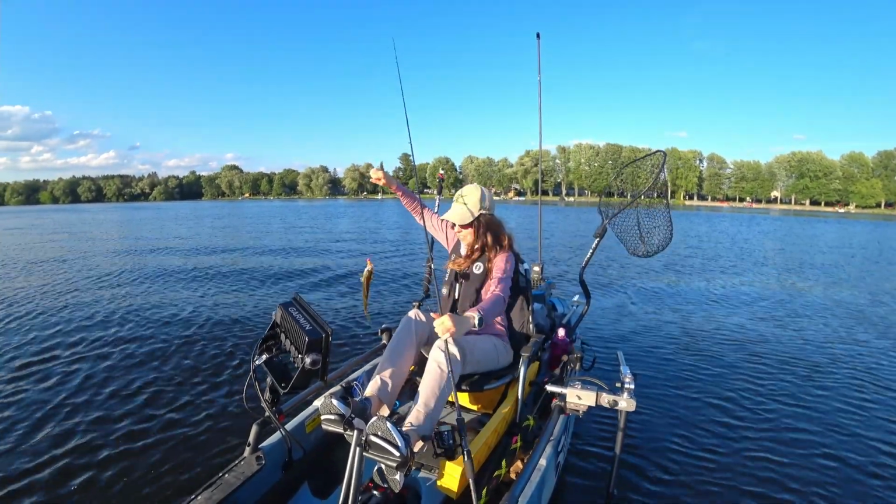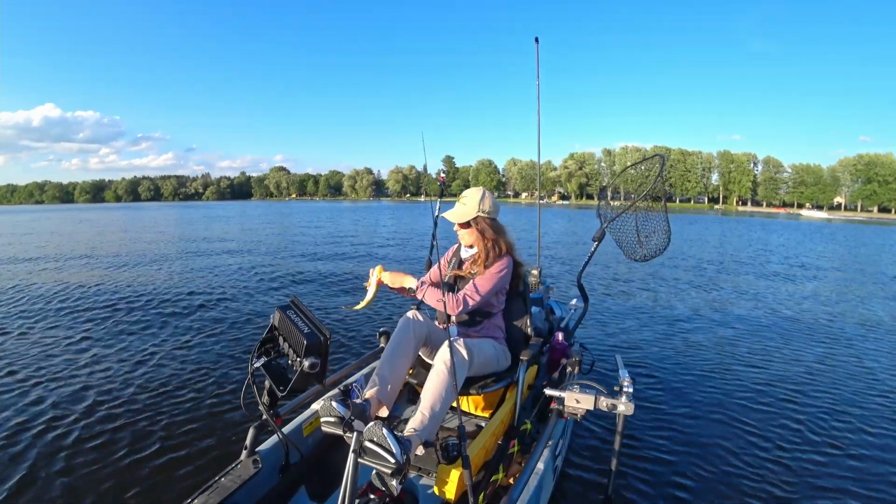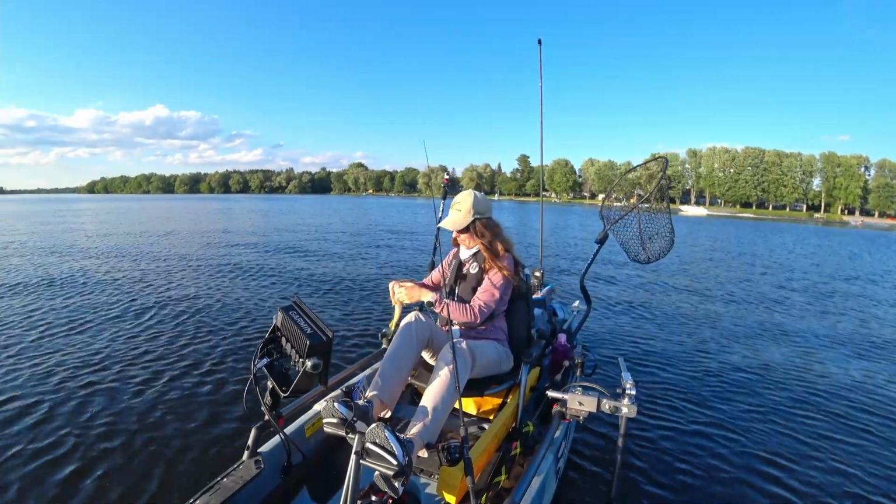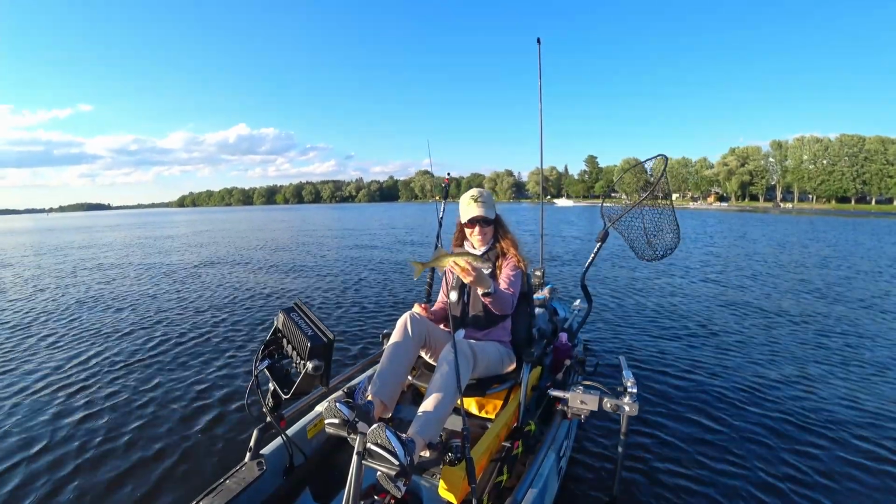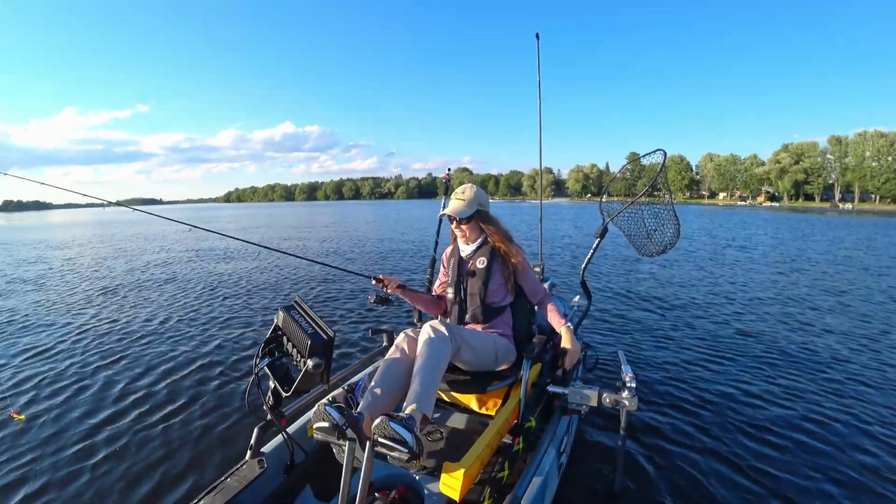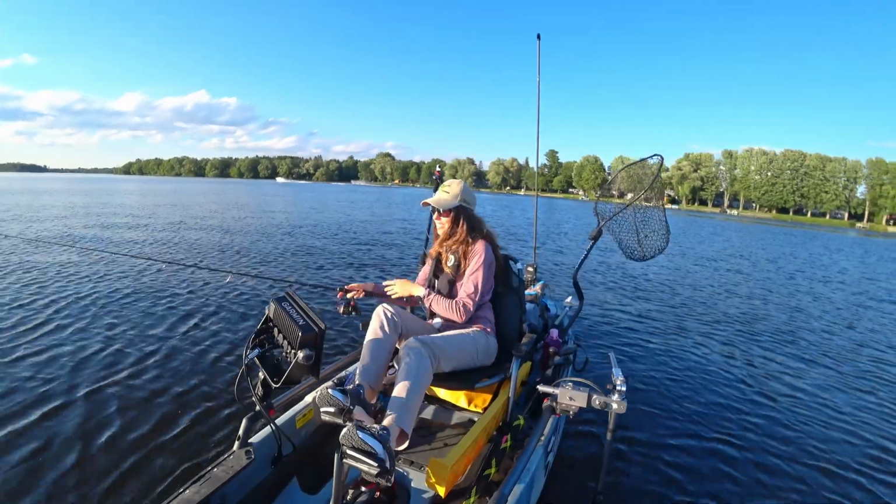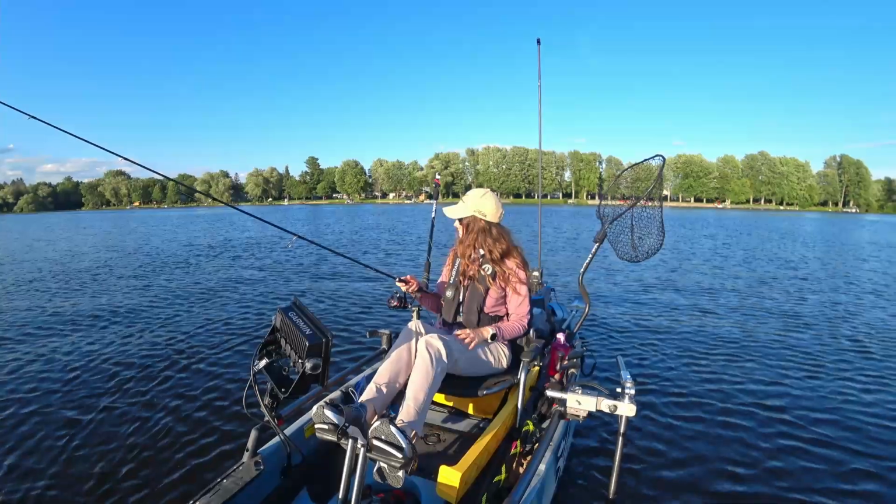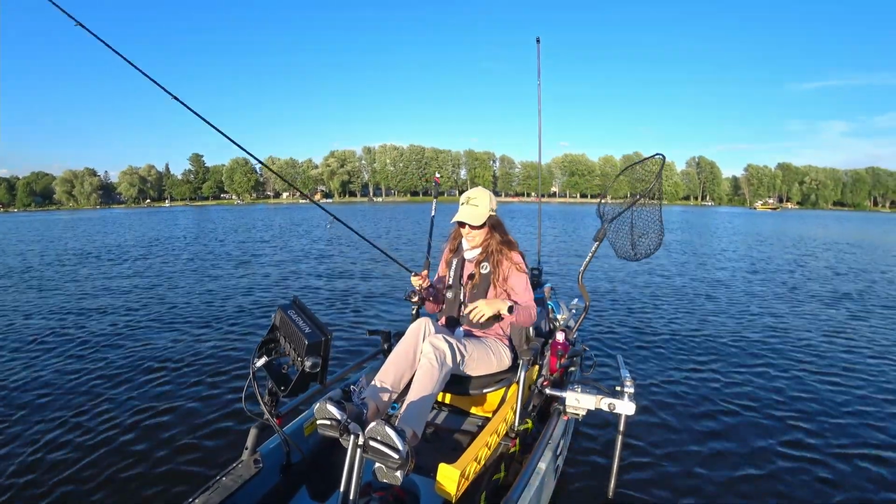I was just gonna say, I'm just kind of popping it, not super aggressively, but just enough so it's coming maybe a foot off bottom, maybe a foot or two. And they are smashing it. I know there's some decent walleye in this river, so let's see if I can find a nice one today.